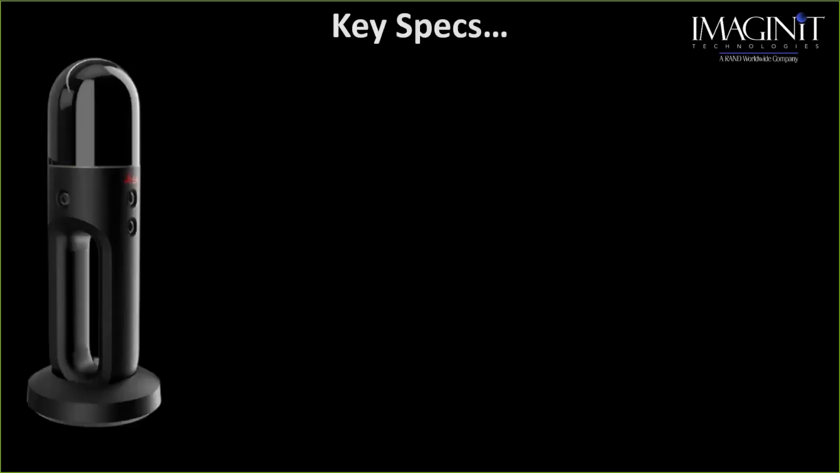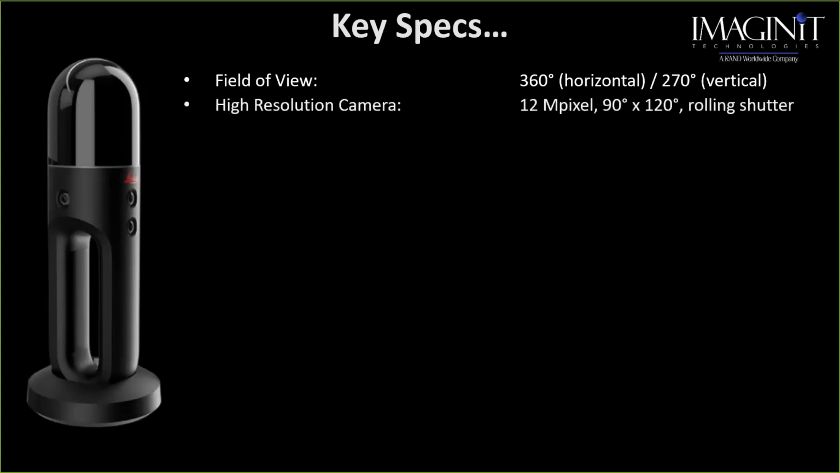Getting into the key specs, I know a lot of times I don't go too deep into specs on a call like this, but with the BLK2GO, I've decided, you know what, let's do it, because there's a lot of things on here that we want to take a look at. For instance, the field of view is 360 degrees by 270 degrees vertical. So 360 degree horizontal, 270 degree vertical. High resolution camera, we're looking at 12 megapixel, and that is a rolling shutter.